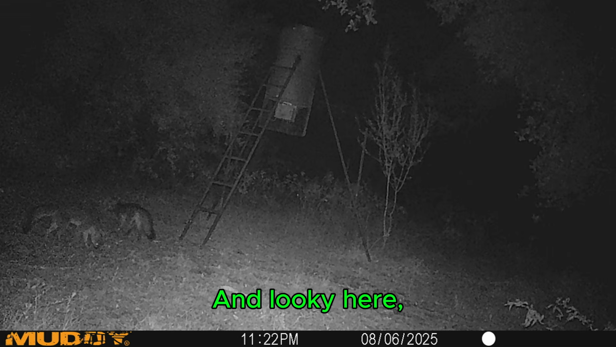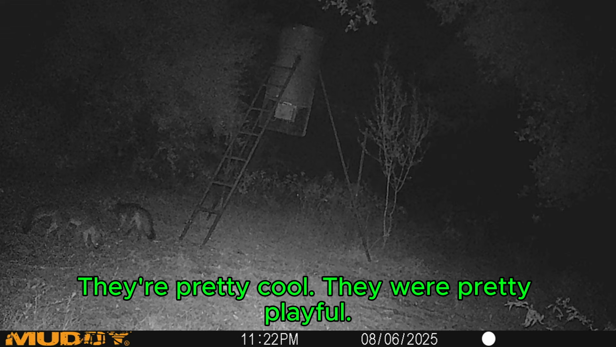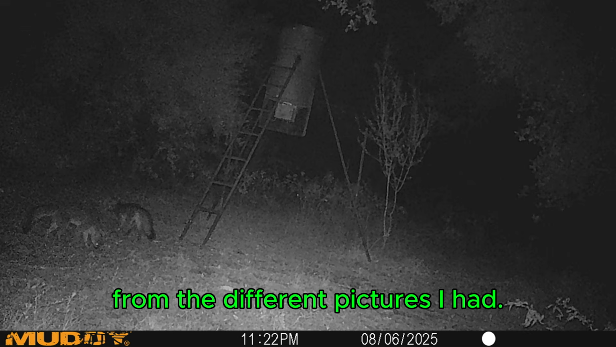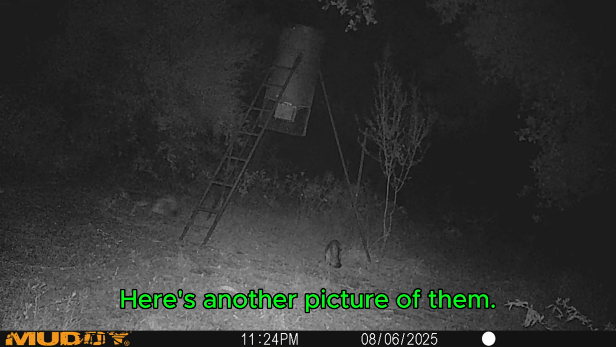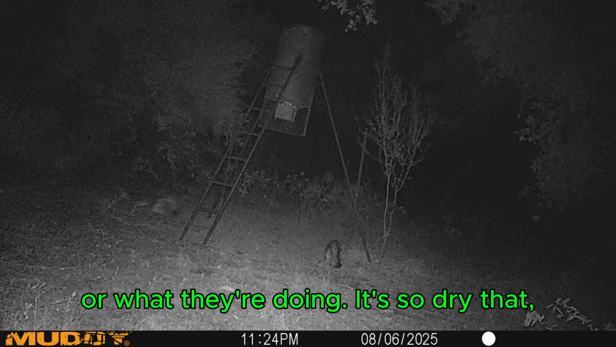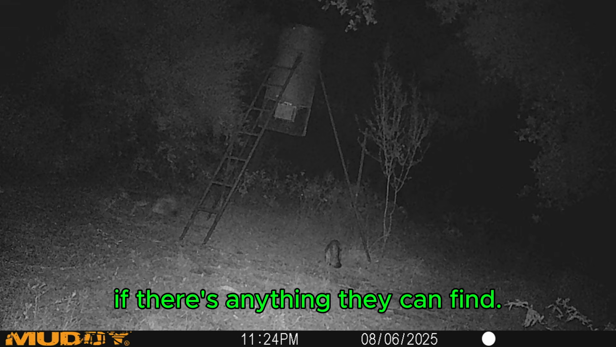And looky here, we had a couple of foxes show up multiple times. They're pretty cool. They were pretty playful, seemed like, from the different pictures I had. Here's another picture of them. Looks like, I don't know if they're eating corn or what they're doing. It's so dry that I wouldn't be surprised if there's anything they can find.